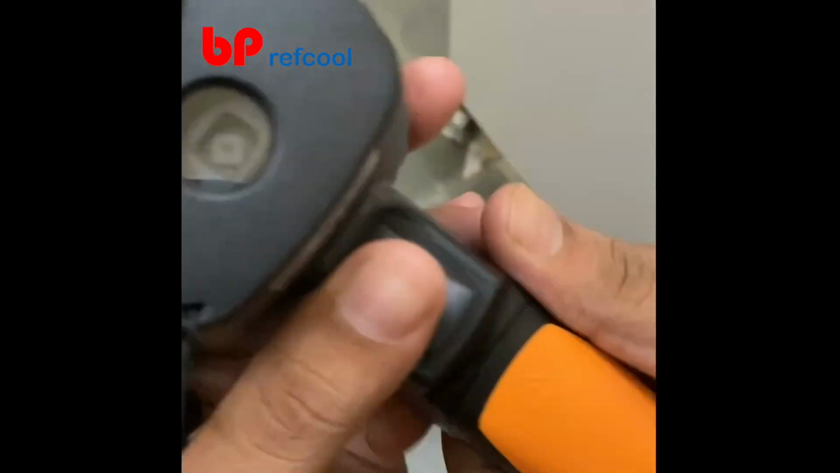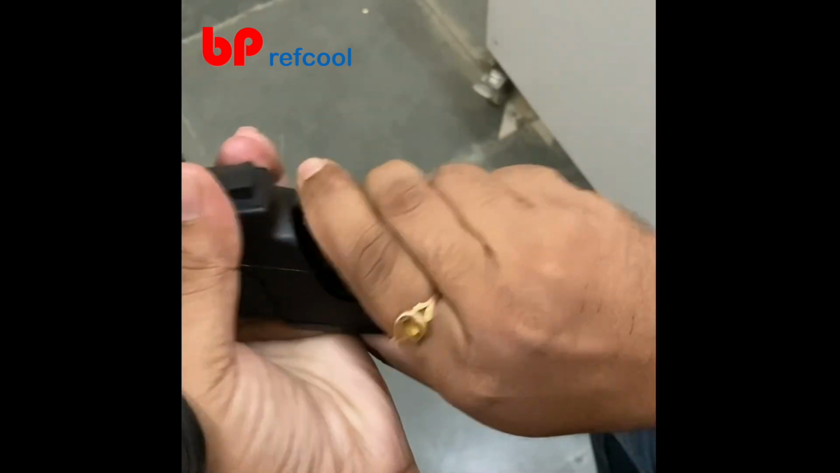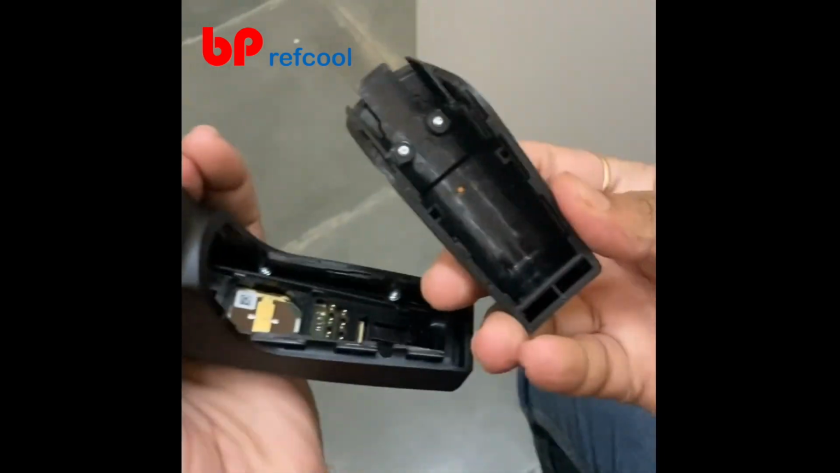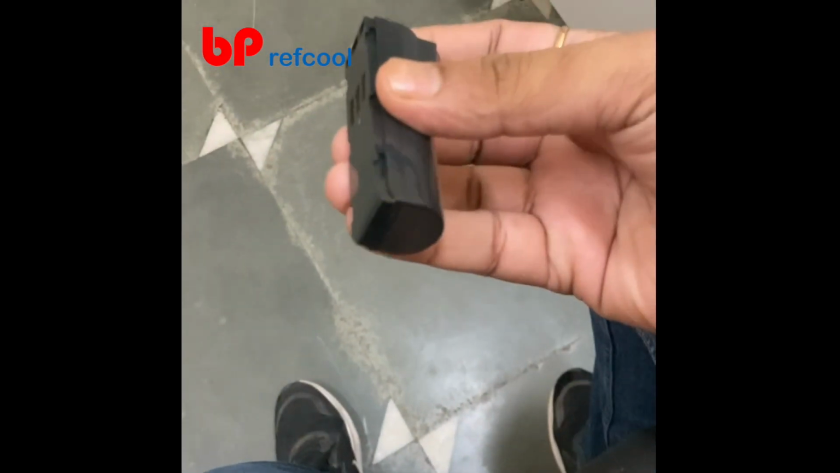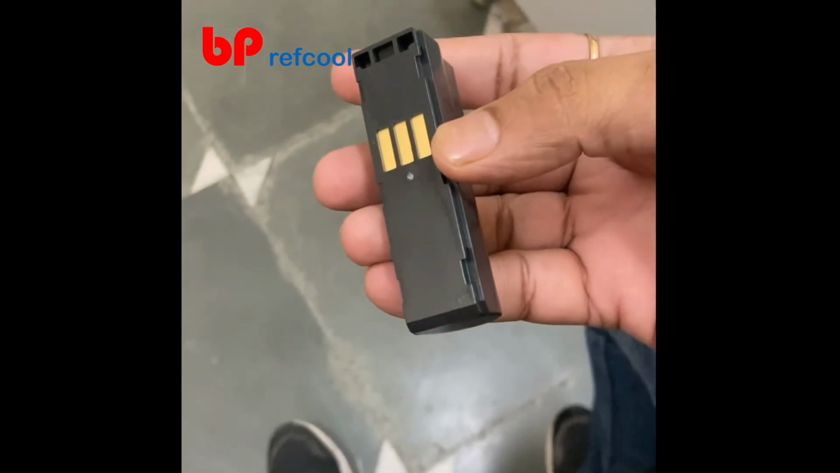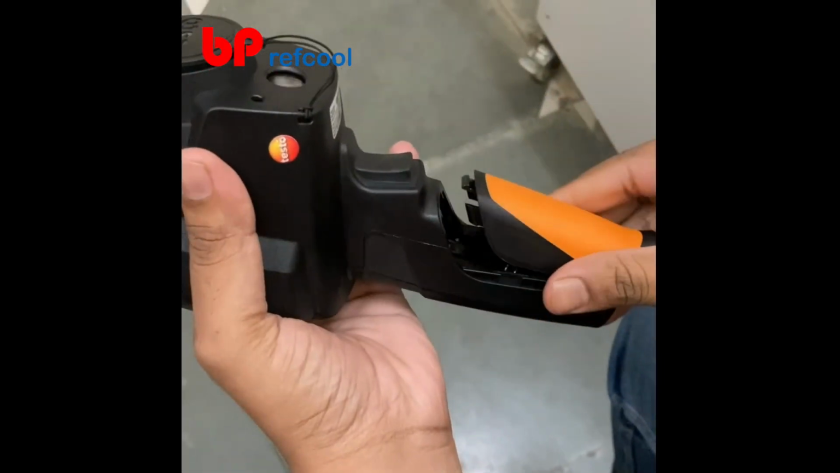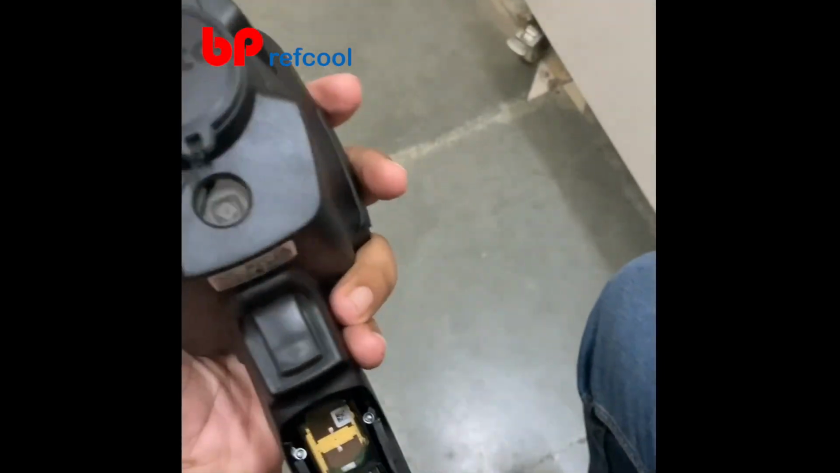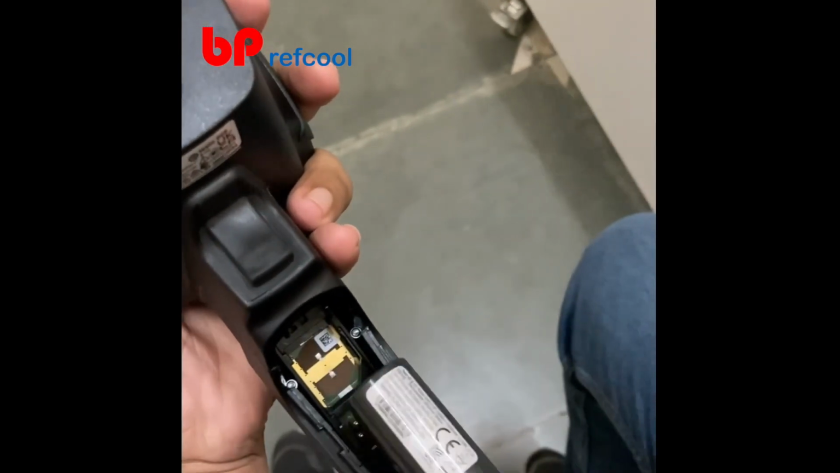For the battery, in the handle you have a slot, so it opens like this. So this is the battery that you get with the device, and let's see how we insert it into the device. We open the slot. Put the battery in this position